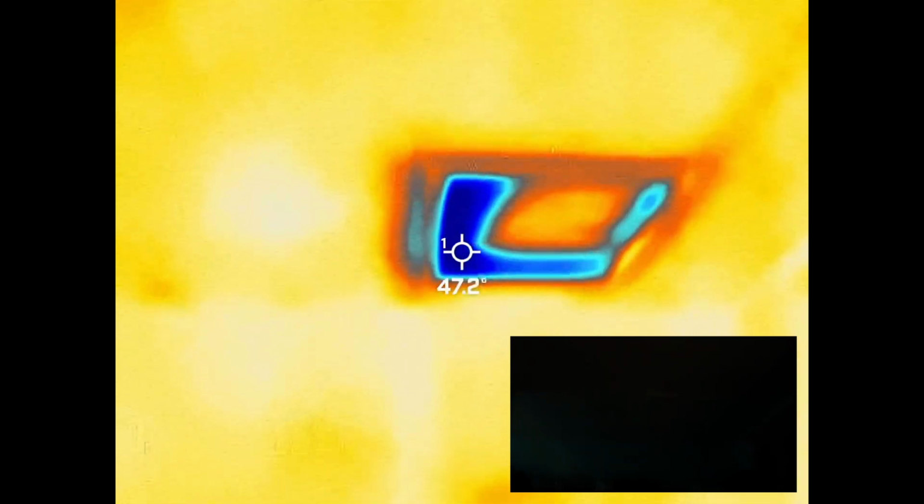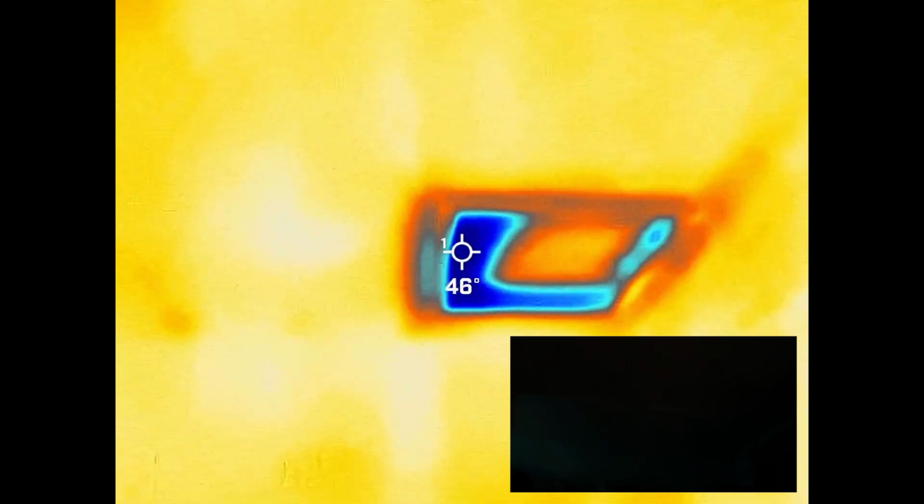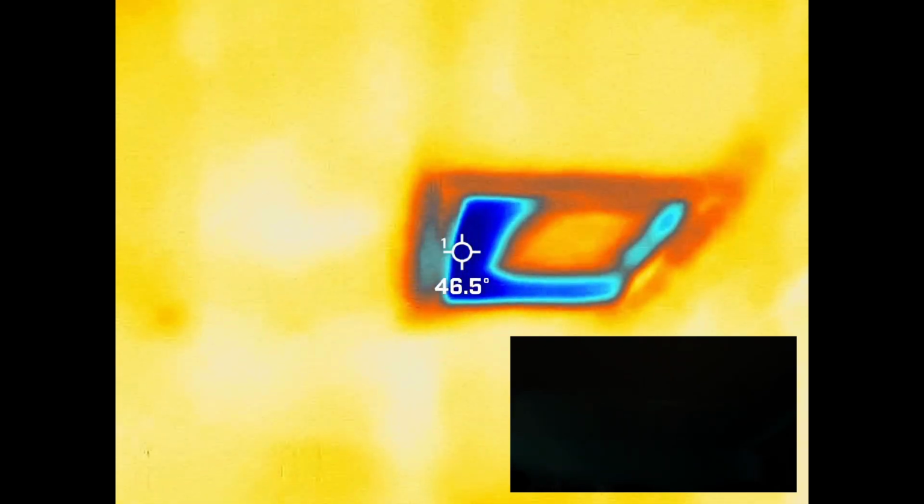And I don't know what I could exactly do about this, other than moving this access to the attic into the garage, where I'm above all that insulation, and completely sealing this up, which is a thought. If anybody out there knows a better way to seal this up so we don't get cold air back here, it would be appreciated.